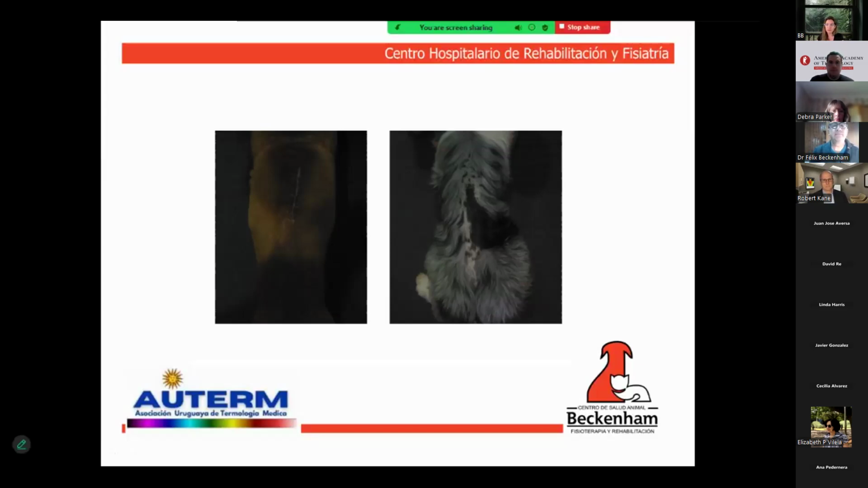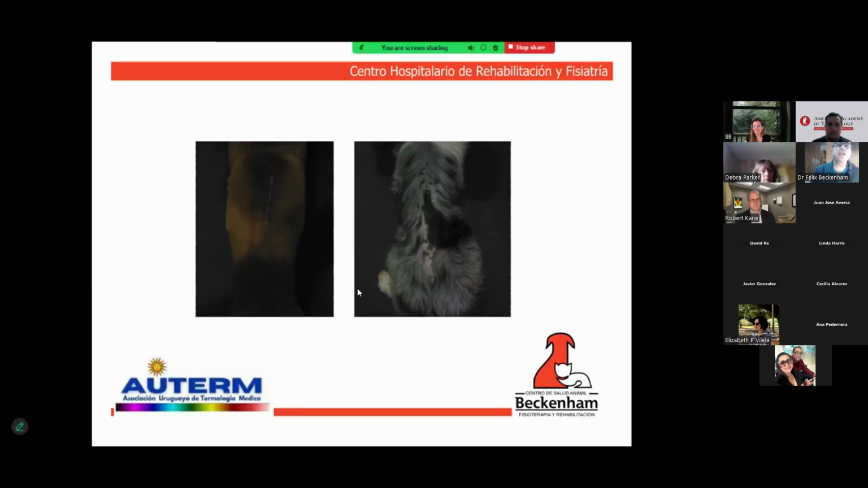The next slide. This is Money. I love this dog. He has worked his entire life rescuing bodies from under rubble. As you know, I live in a country that has earthquakes maybe once or twice per week. This is so important for us. The movement of his arms in this role, the excavation movement, can become a risk factor in the future for his health. He came to the consultation with alternating lameness.